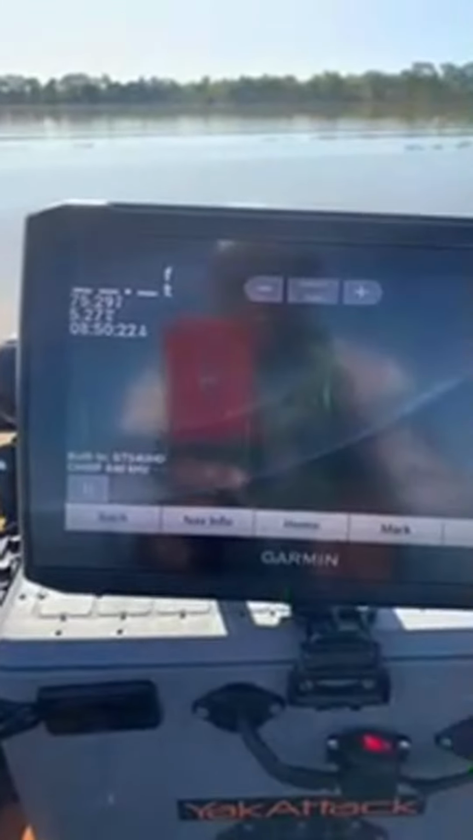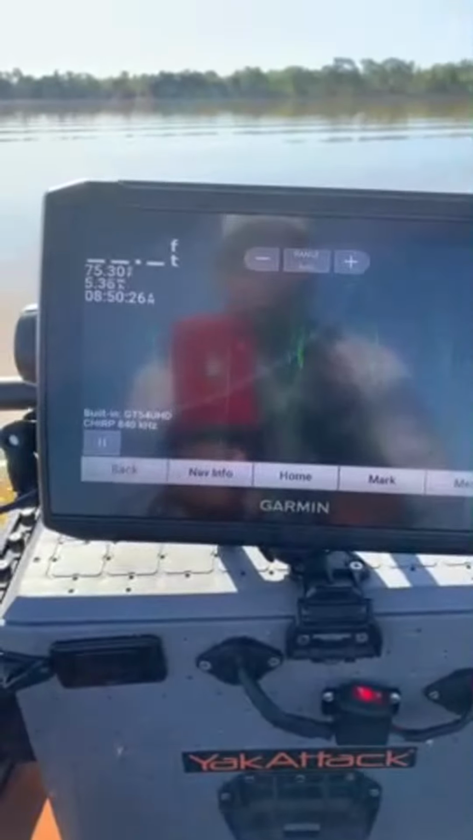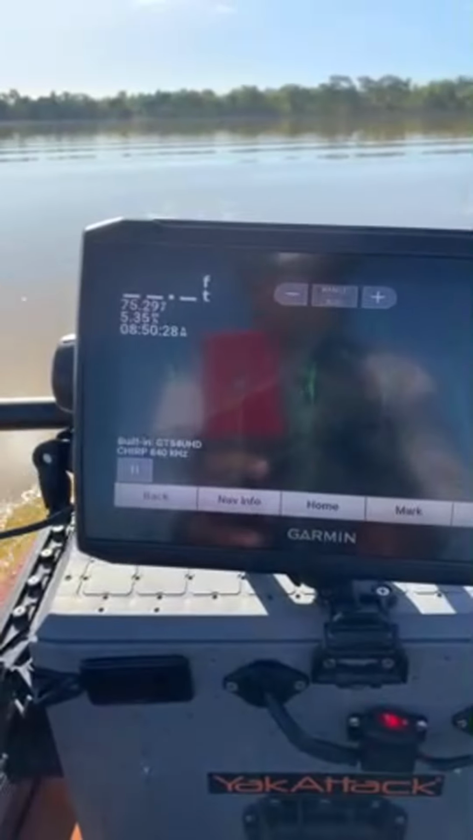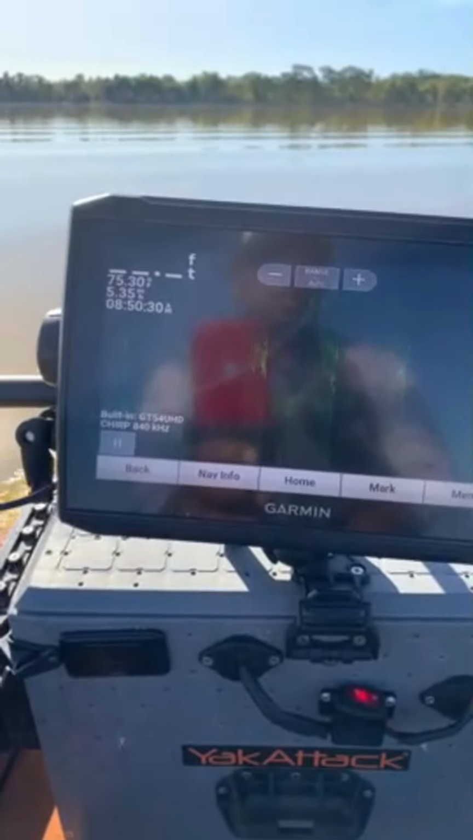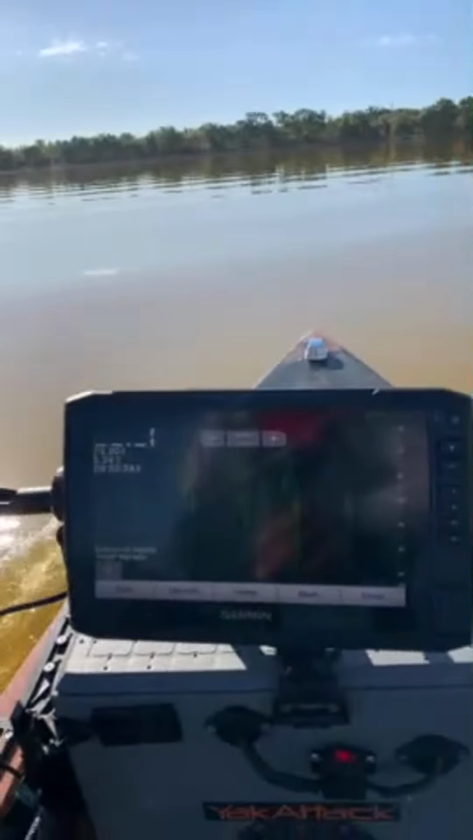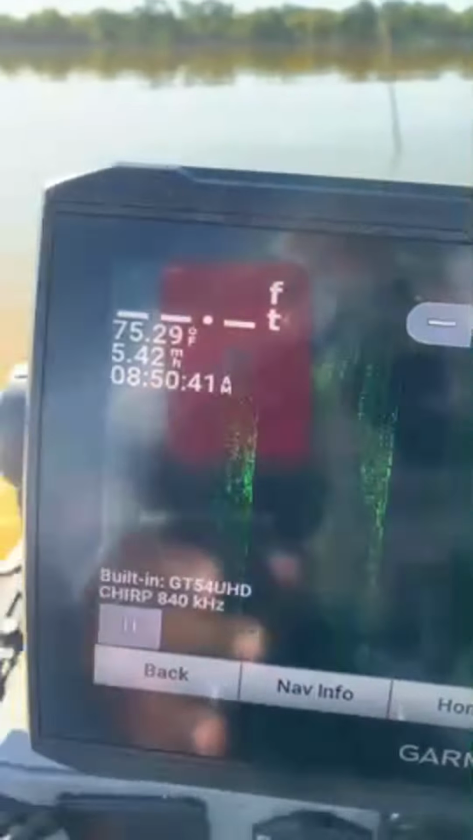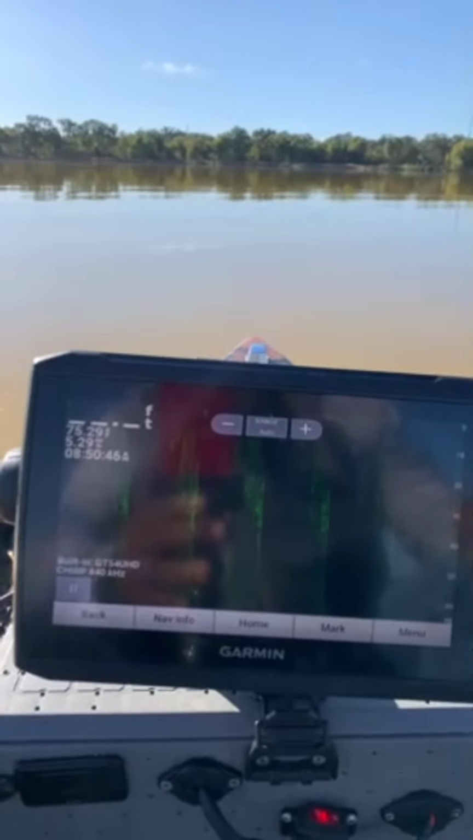5.37, so I'm getting a mile per hour more. Huh, that's weird. Let me try something. So I shifted my weight to the front. I'm getting a little bit more. Oh shoot. I just ran into a thing and I broke it.